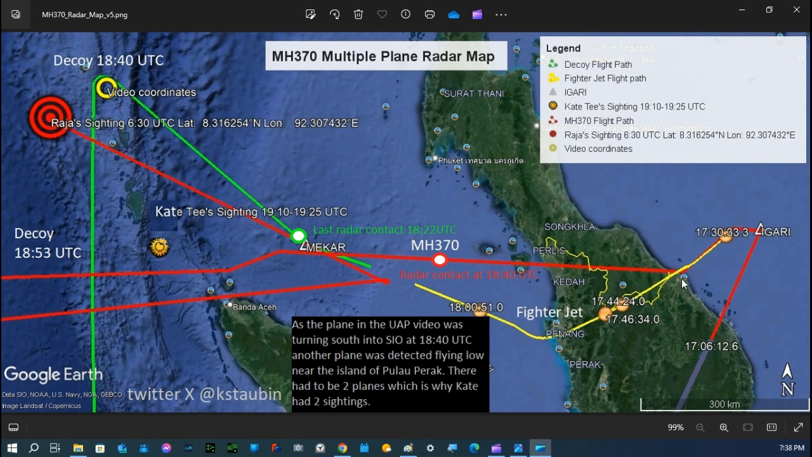About 1745, a businessman in Kota Bharu sees a low-flying plane heading out over the South China Sea, and he sees